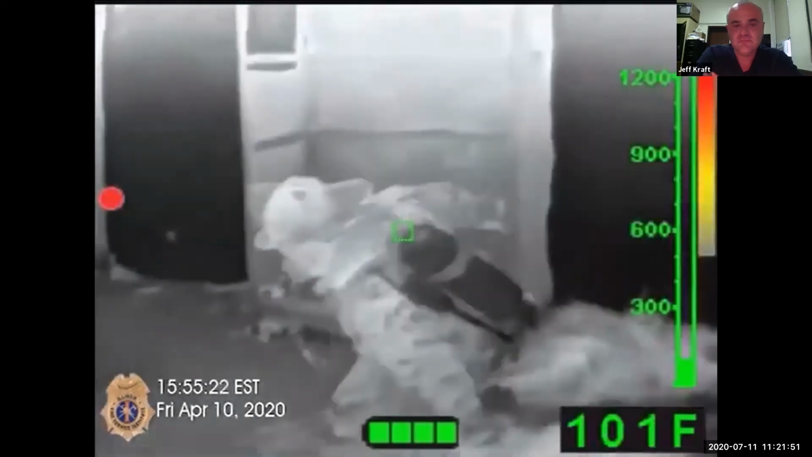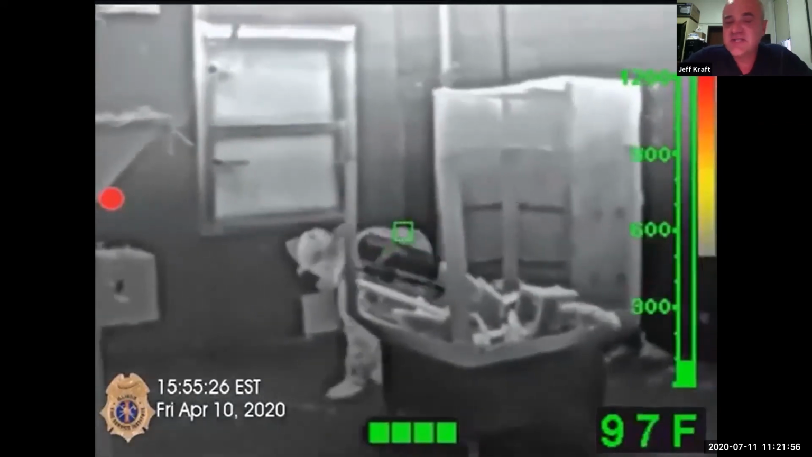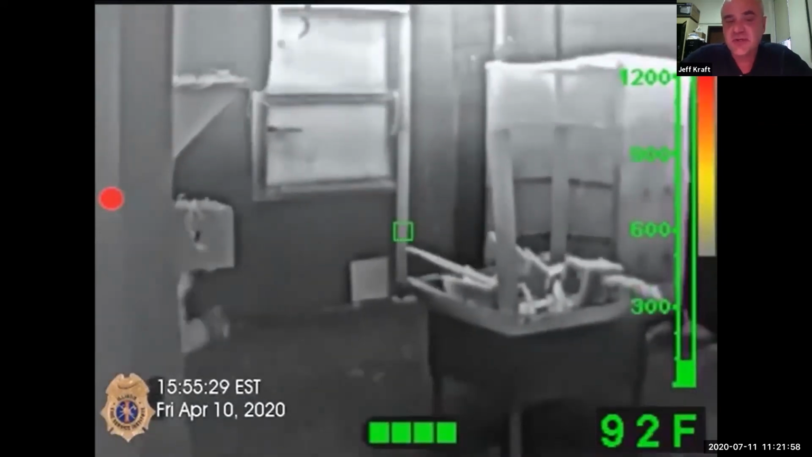Patience at the beginning and getting a layout of the room makes the search go way faster by understanding what you're going to run into as you're going forward.